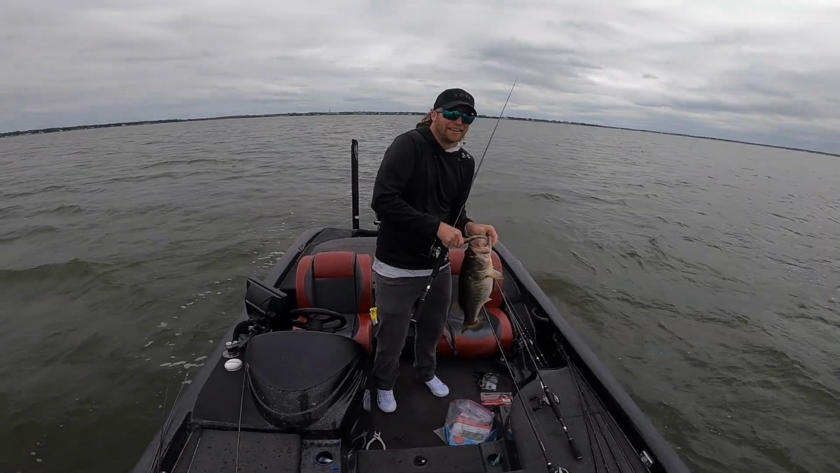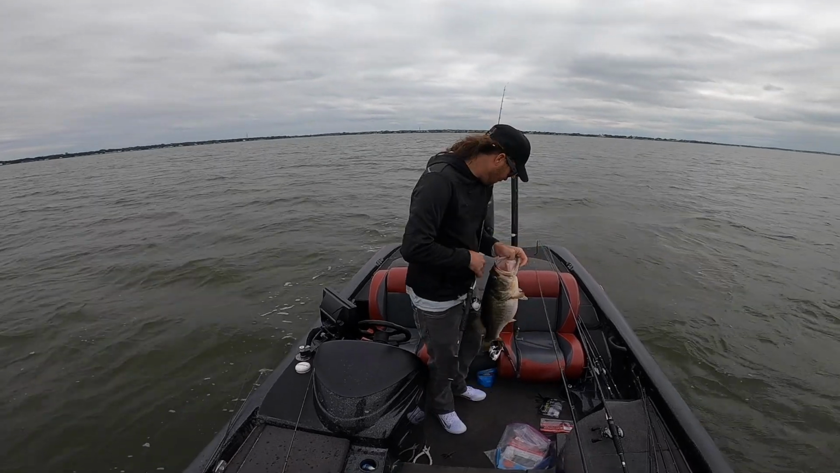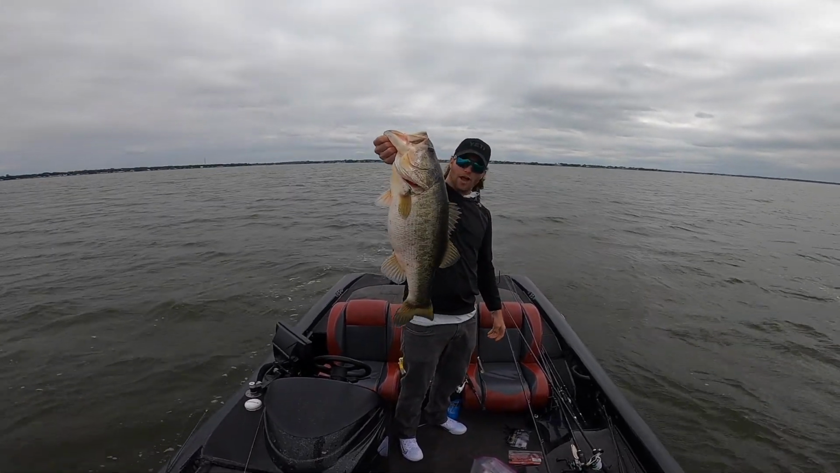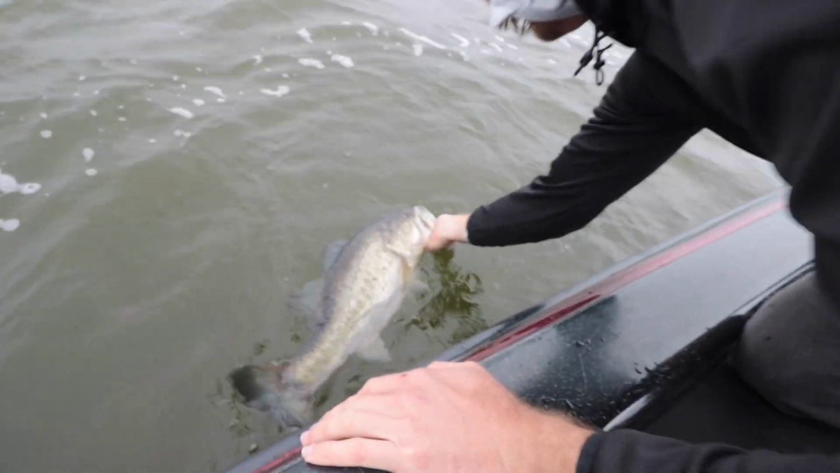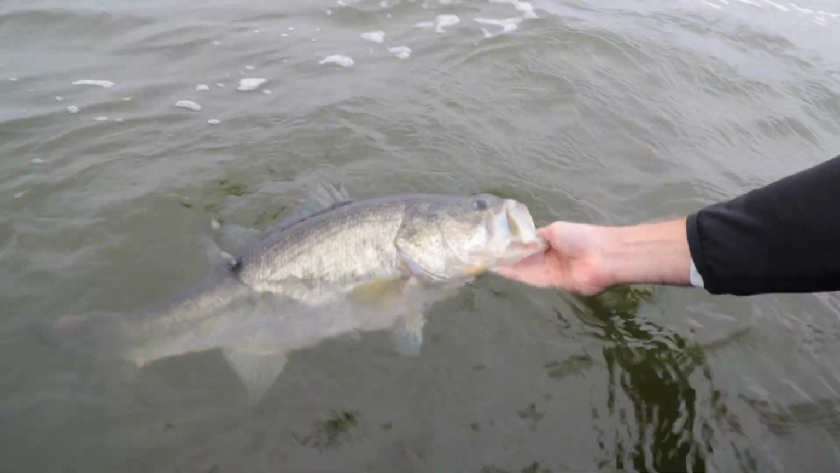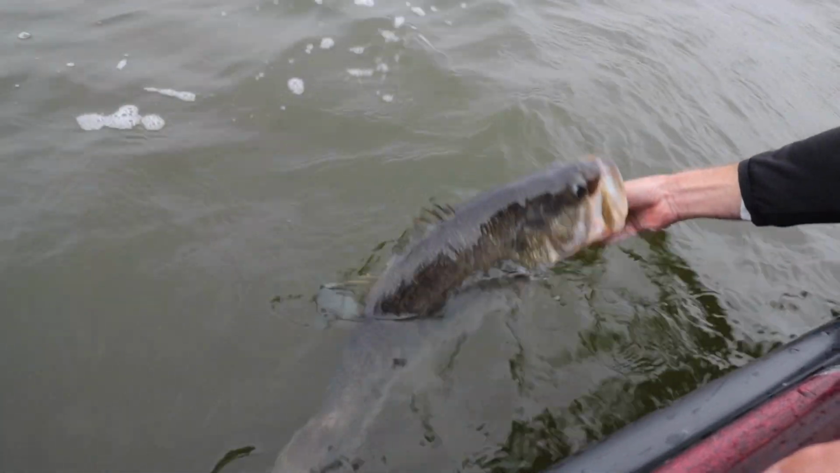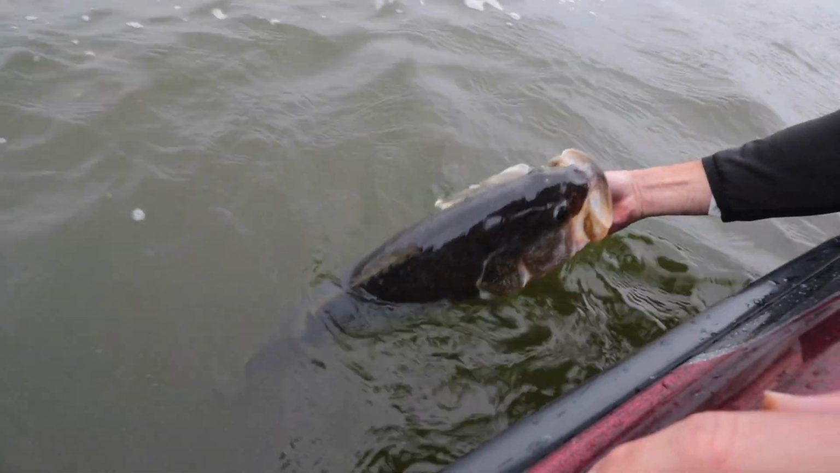Dude, when he hit it. Well, I wish my scale was working. I've caught enough of these, and so has Christian, to say that he's sure enough an 8-pounder. 8, yeah. That might be. I mean, I don't know. What do you think? Probably about an 8. Look how thick he is, though. I don't know, it's hard to say. Look how thick that fish is, man.